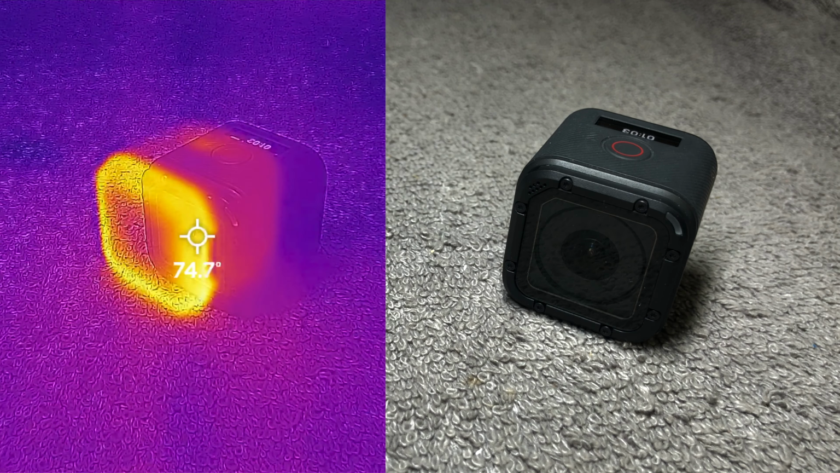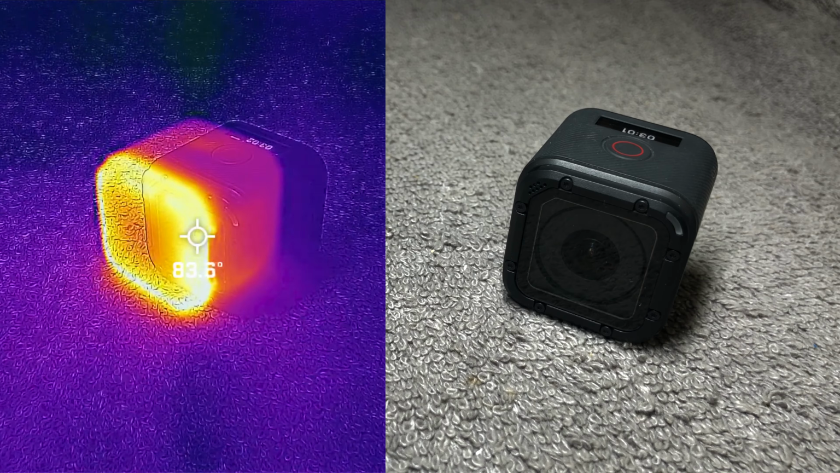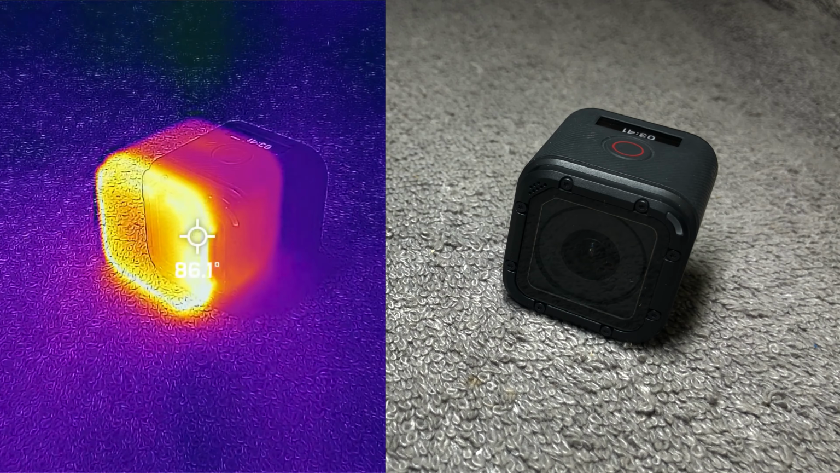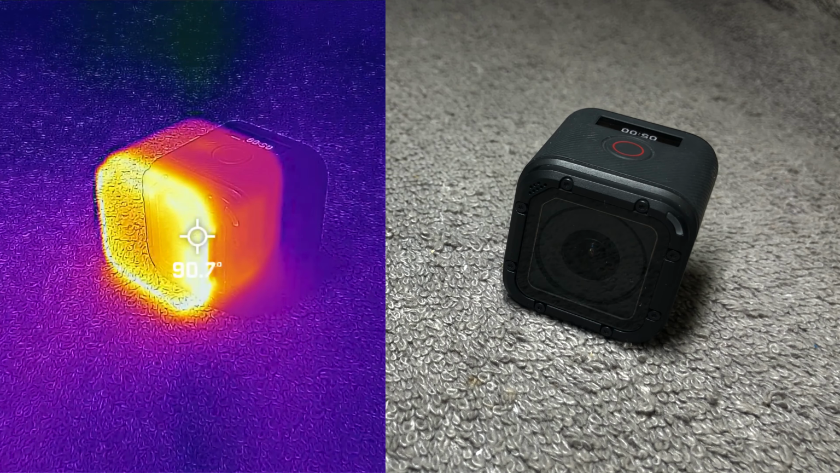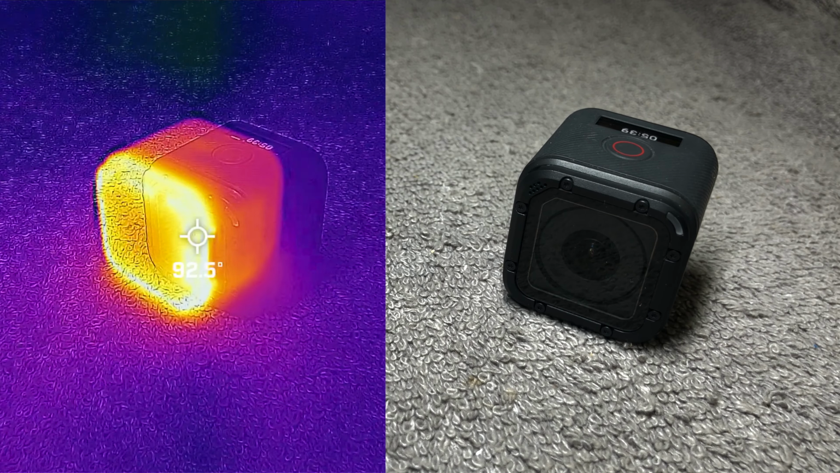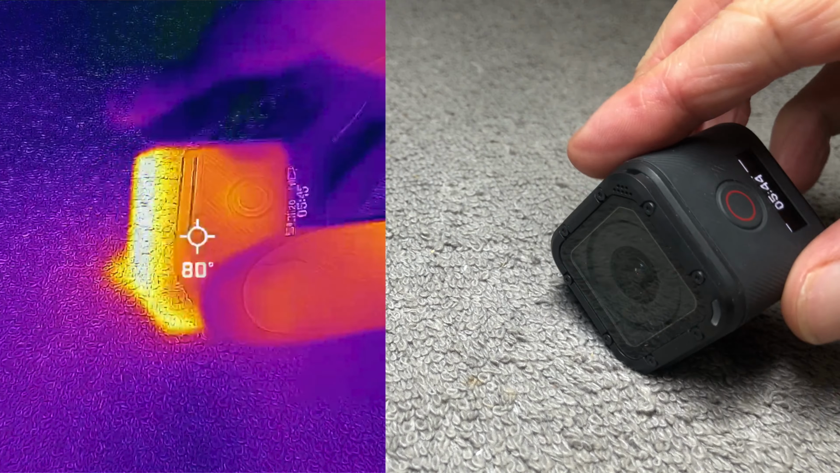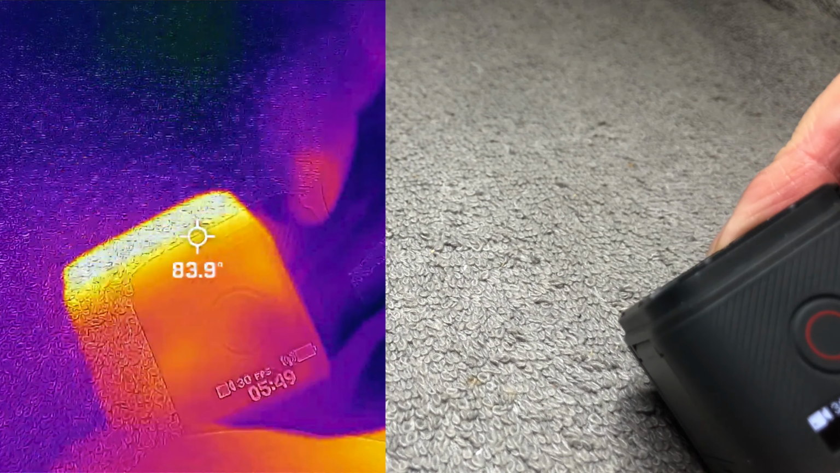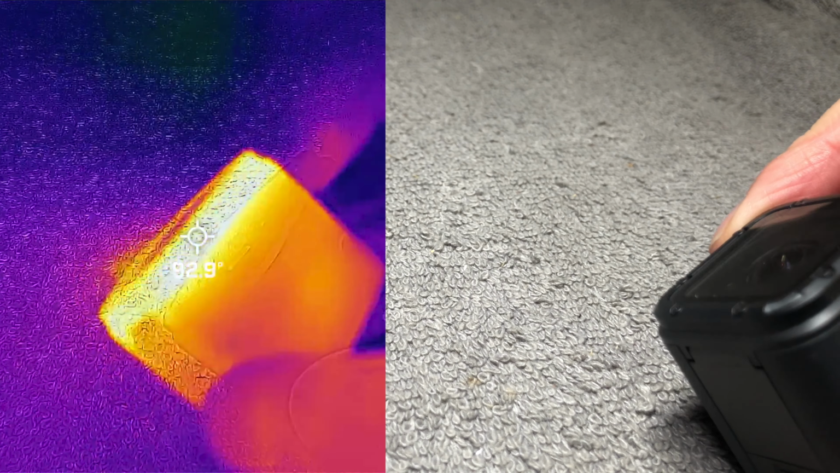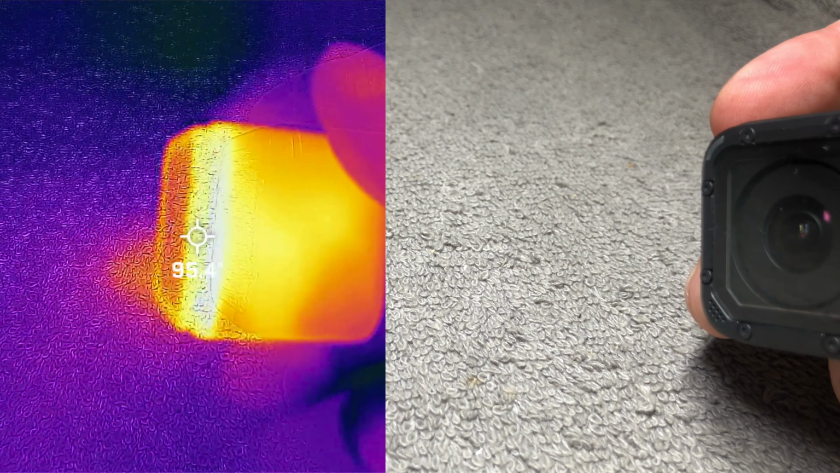But now let's fast forward a little bit, and we're going to go a little bit quicker now. So I'm going to fast forward by 5 minutes. We're going to see how far the temperature rises. So we are already 5 minutes into the recording, and the temperature now is at 92 degrees. I'm going to show you this here, 5 minutes, 50 seconds. At this point, this is still really not bad at all. This is just hand warm and no problem at all.